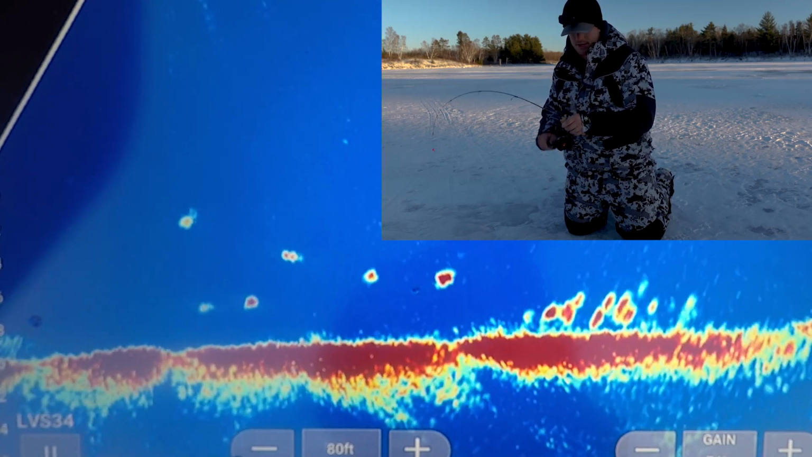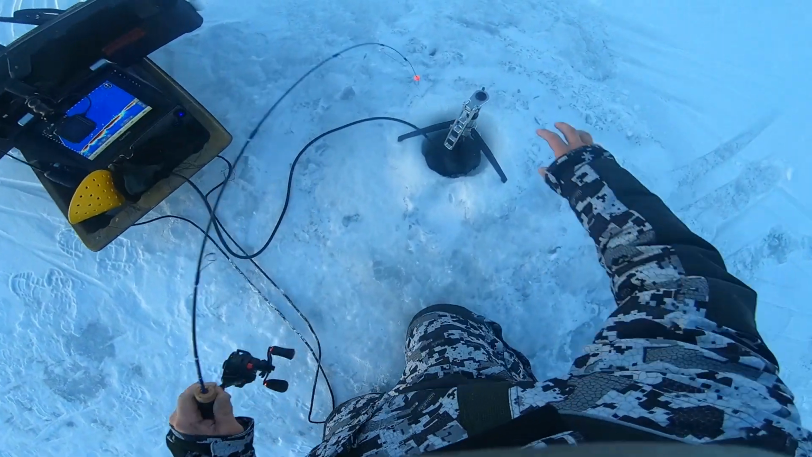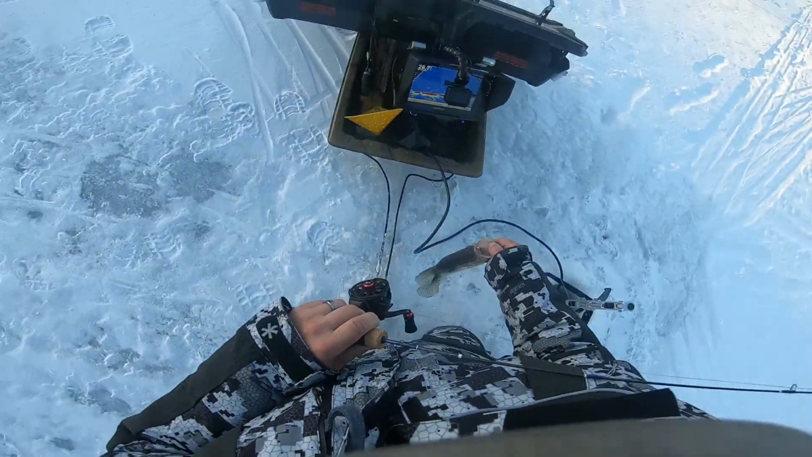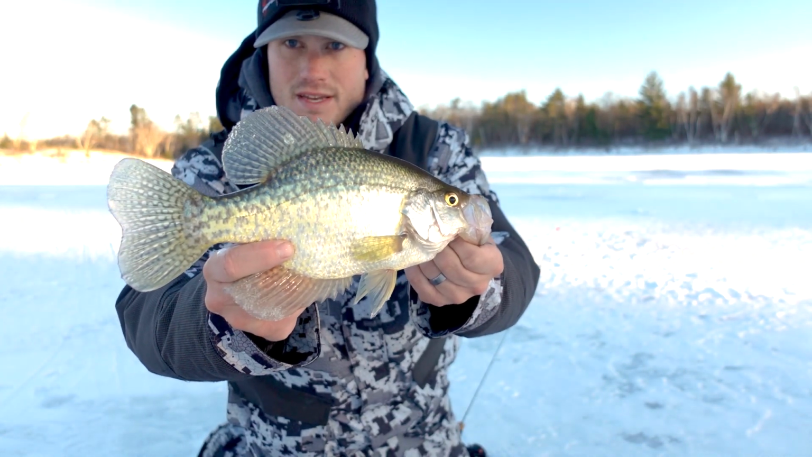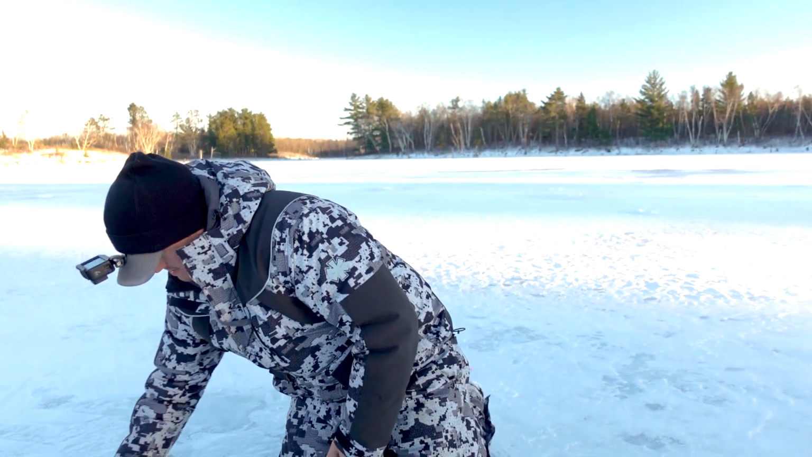Bit it on the drop there. Gee, this guy's squirrely. Stay pinned. Oh yeah, that's a beaut. That is another beaut right there. Just a hair over 13. Still bigger fish to be had, but we're gonna get that one back.